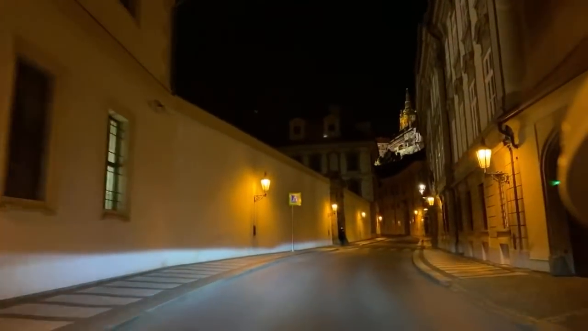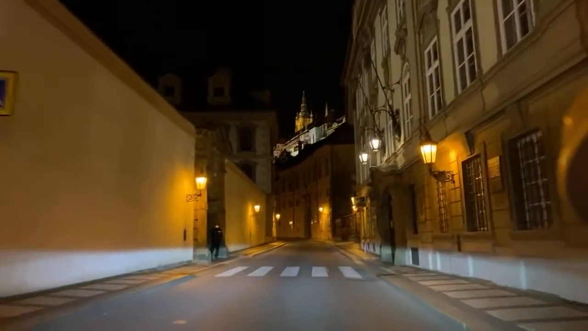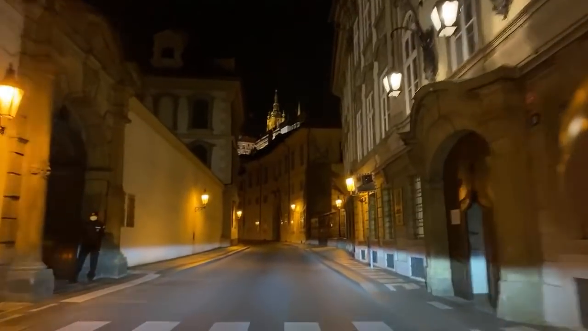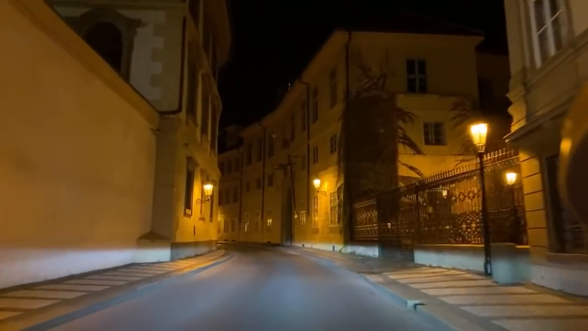You can see the cathedral. Yeah, this is my favorite drive here. Here's a cop. The reason the cop is here is because this is one of the entrances to the Senate, I believe. Yes. I'm the worst guide you could have.